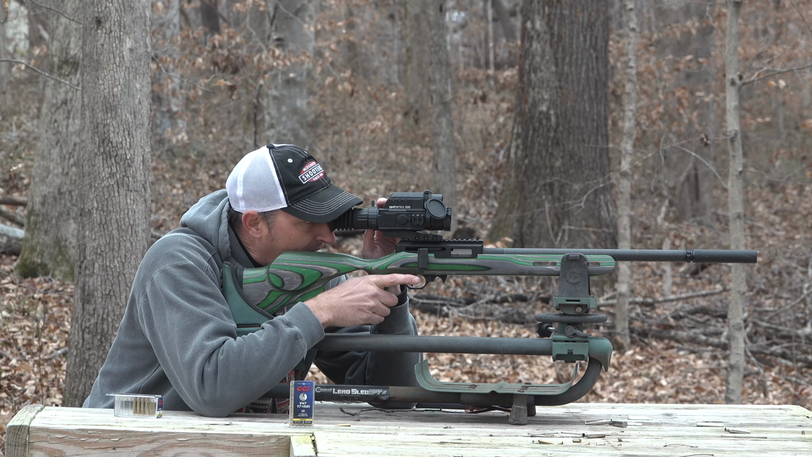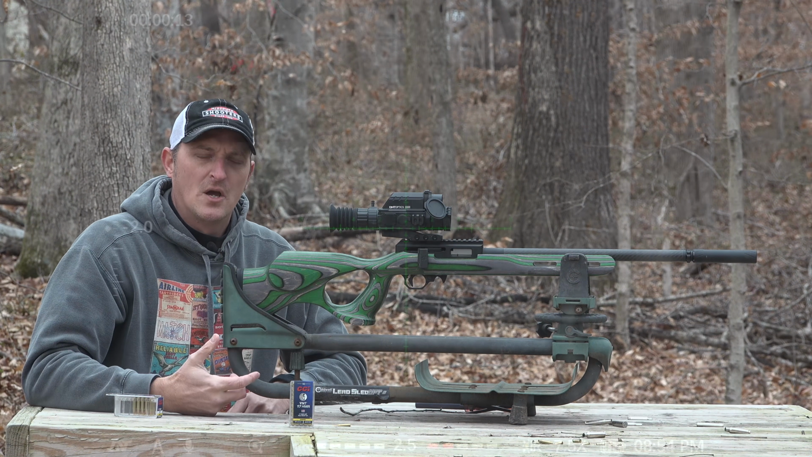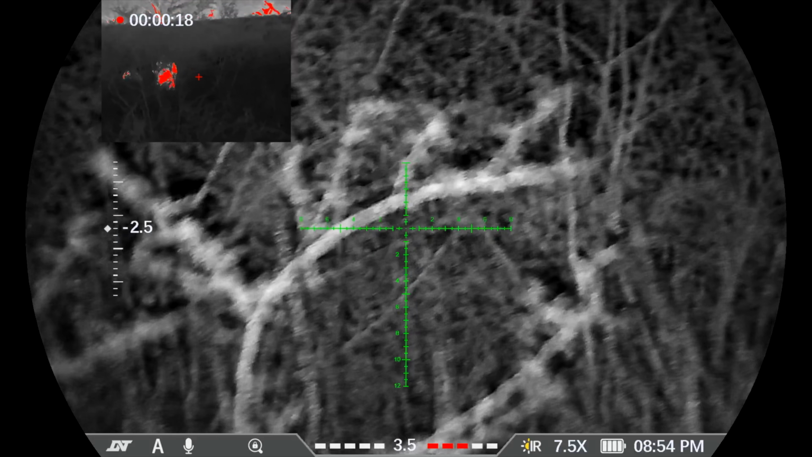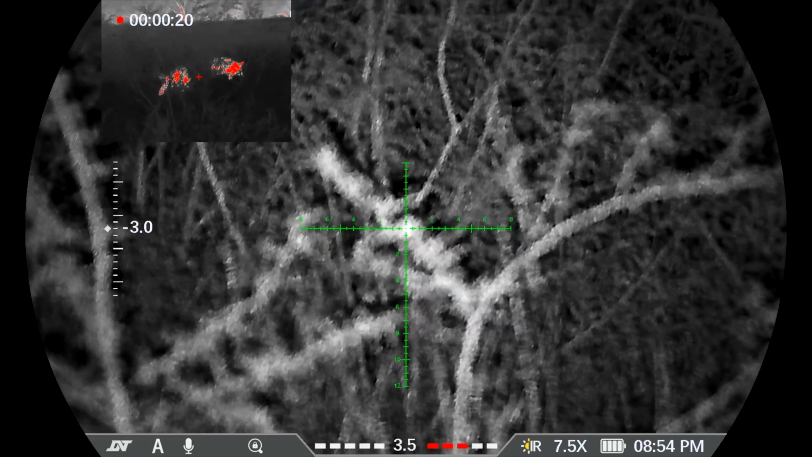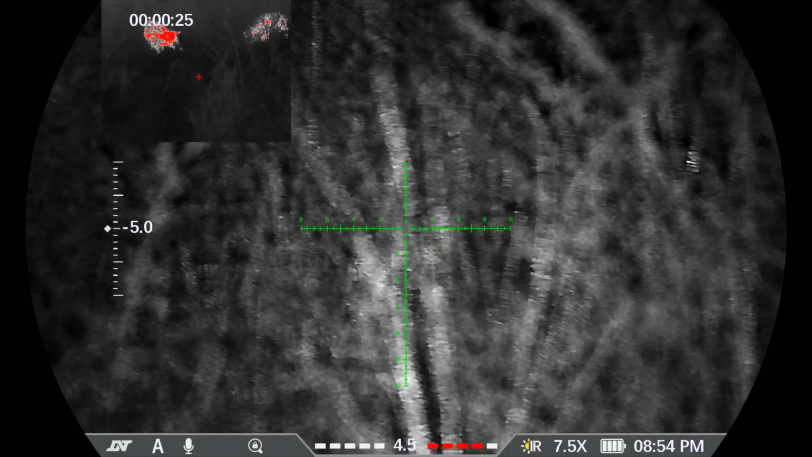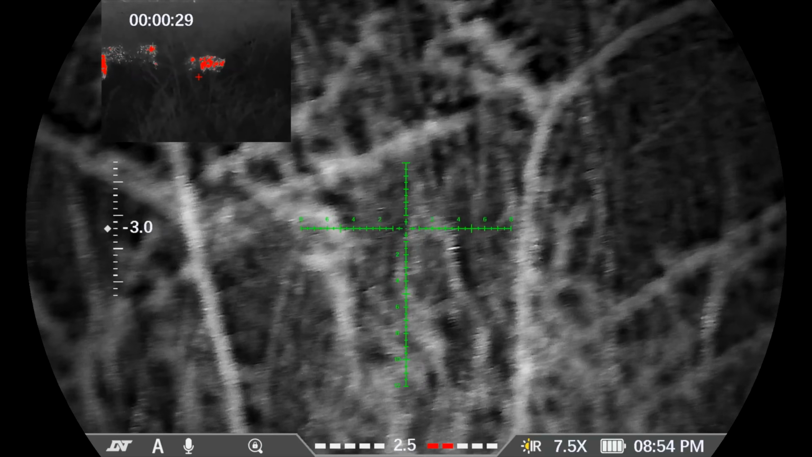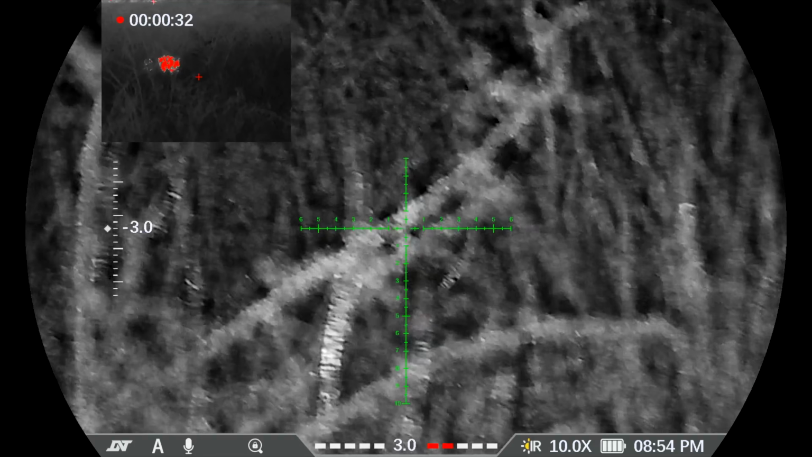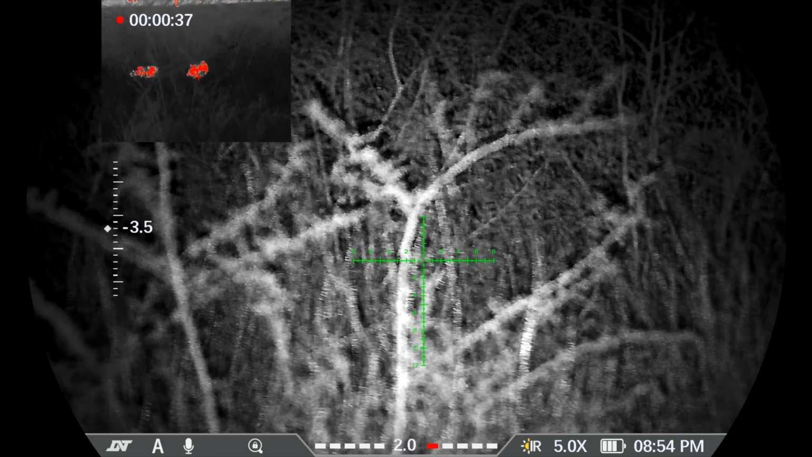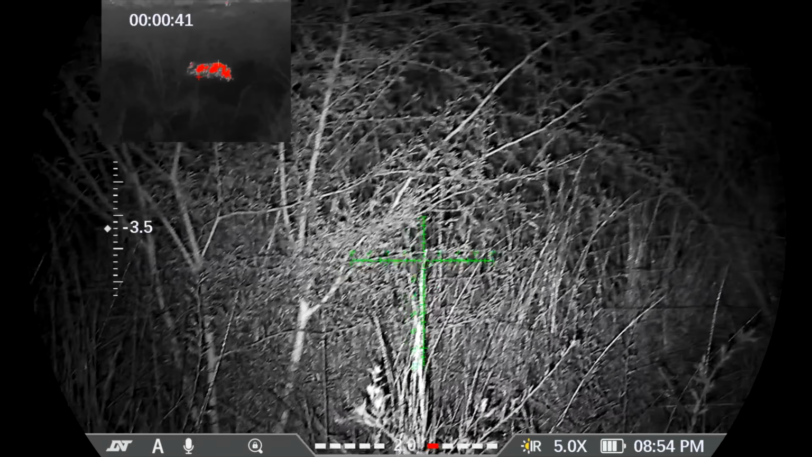So as you can see, I've got thermal and daytime vision. The reason why I like the night vision and the thermal setting, and I'm going to show some footage right about now from when I was in Texas: thermal is wonderful for picking up objects when you just want to scan an area. With night vision, you don't get a heat signature, so you really can't pick up a lot when you're scanning through a field or the weeds. That's when thermal comes in. You can scan across and say, oh, there's a heat signature. Then you can click on your night vision and actually see what it is.